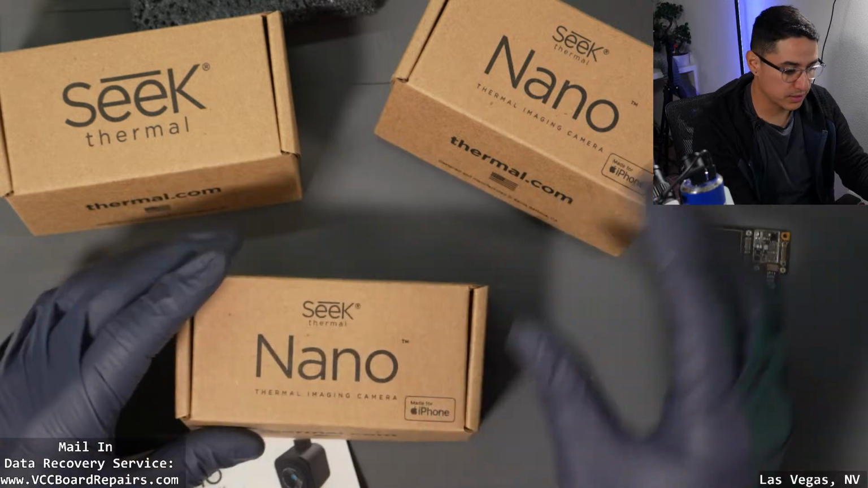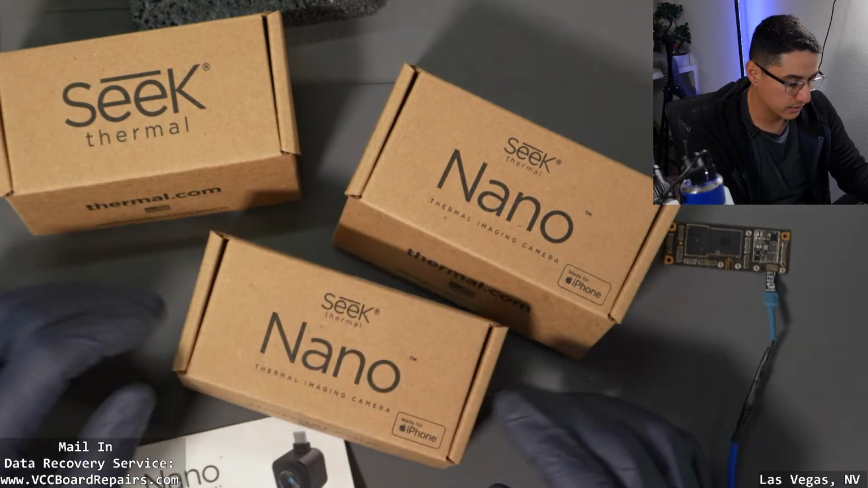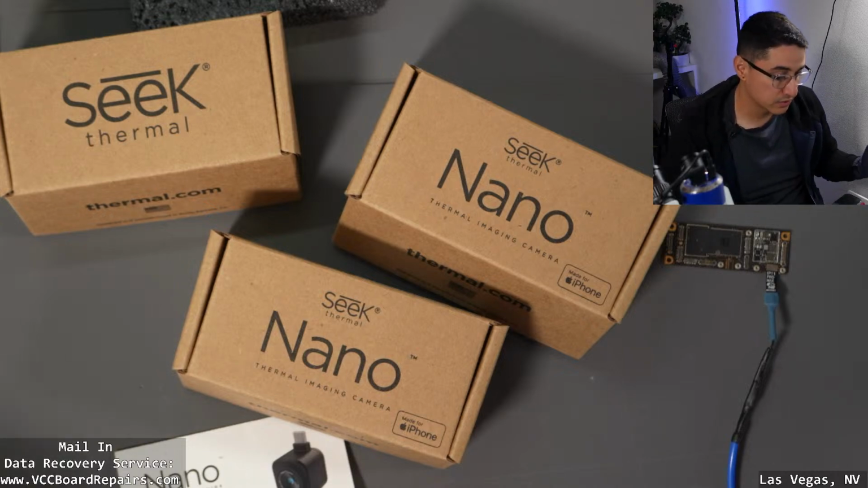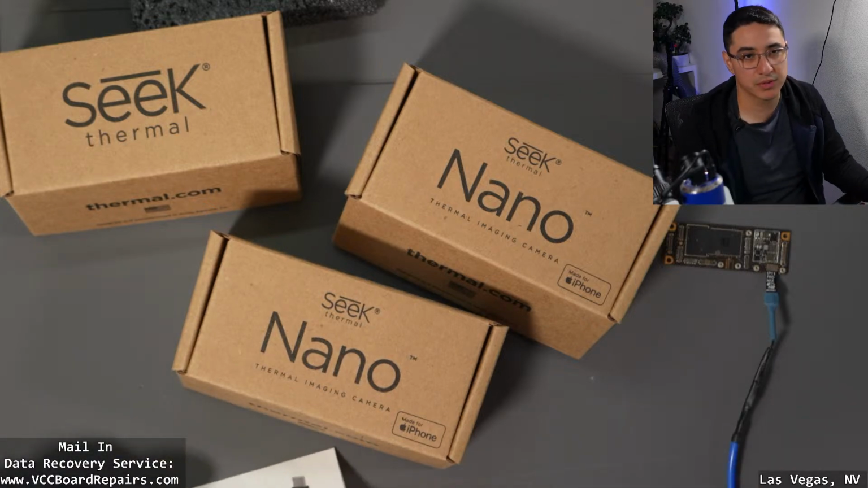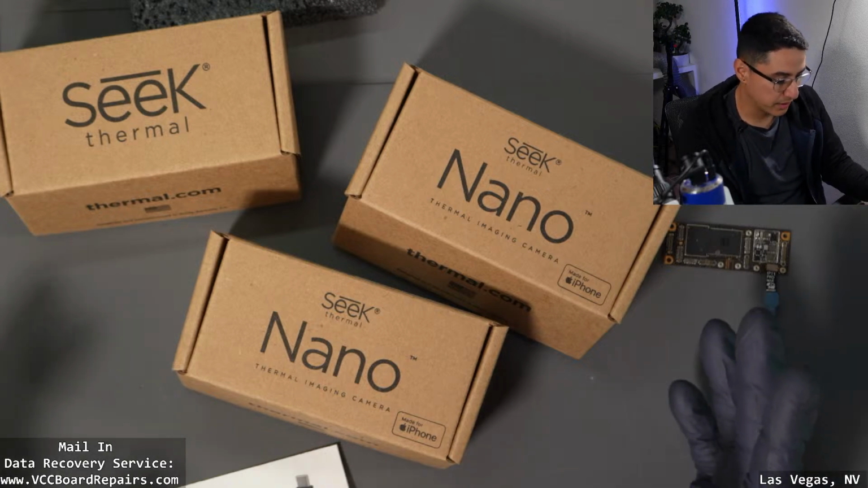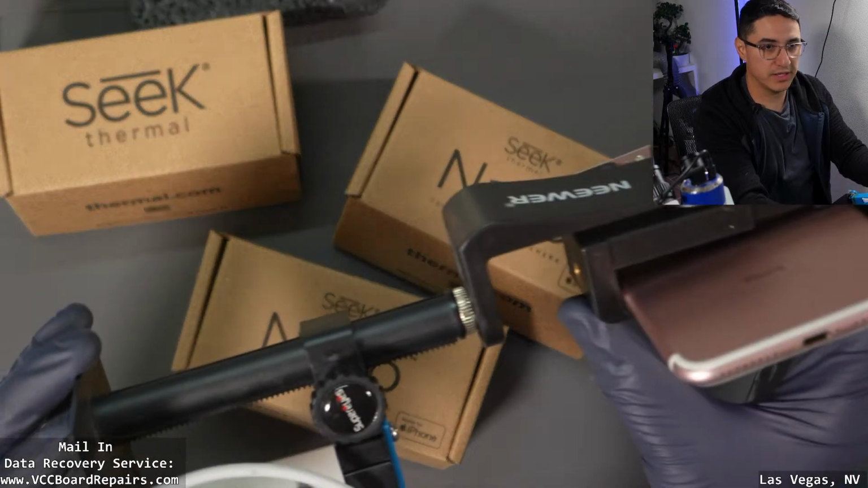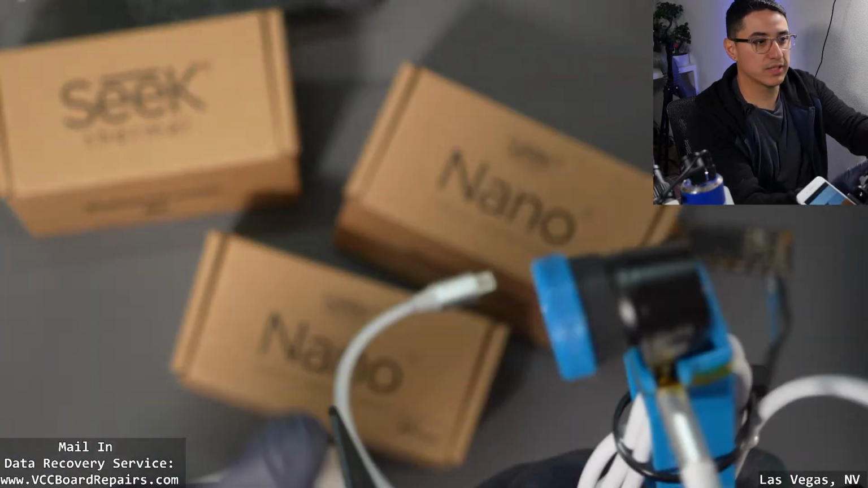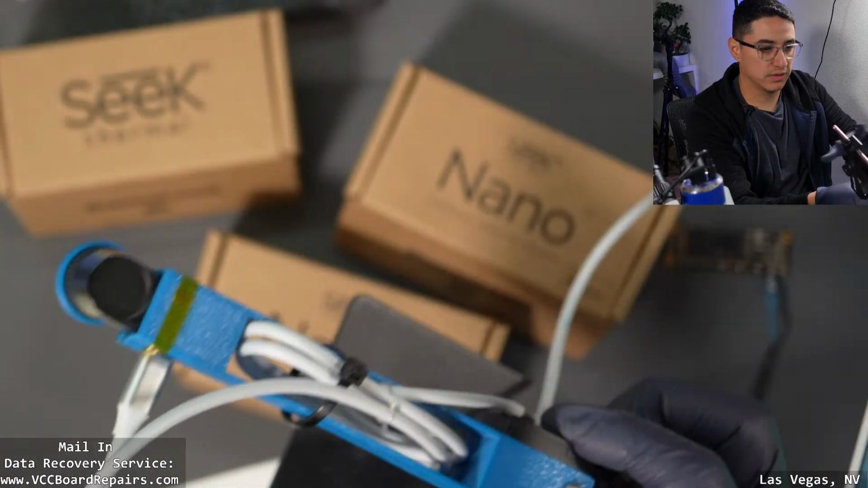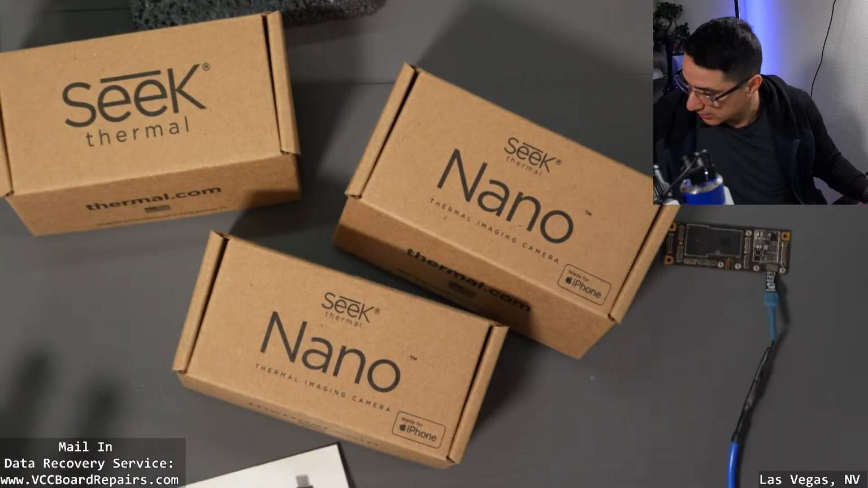In the boxes, there's two versions, the 200 and the 300. There are different price points. I believe it's 150 and 250, which is a way better price point than the Compact Pro. That one was about 450. So just keep that in mind. Plus, if you add the stand, which is, I believe, $89.99, and then the macro lens, which is another like 55, it kind of adds up. But in my opinion, it's worth it.